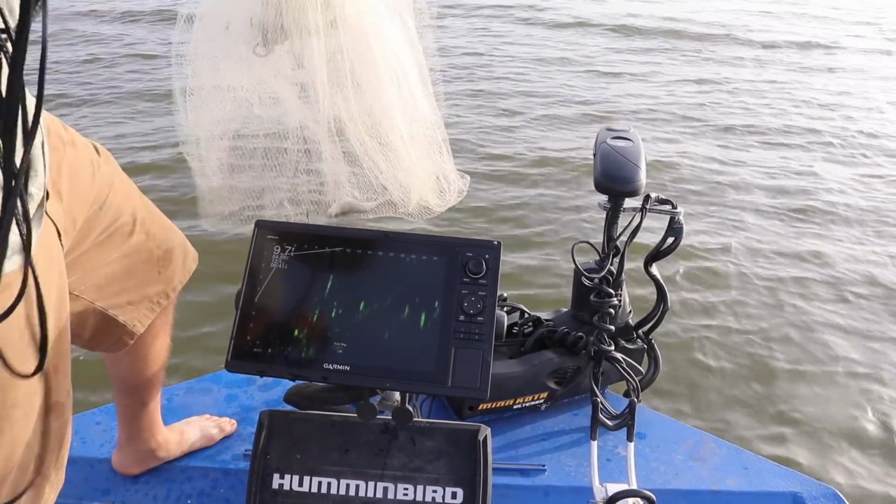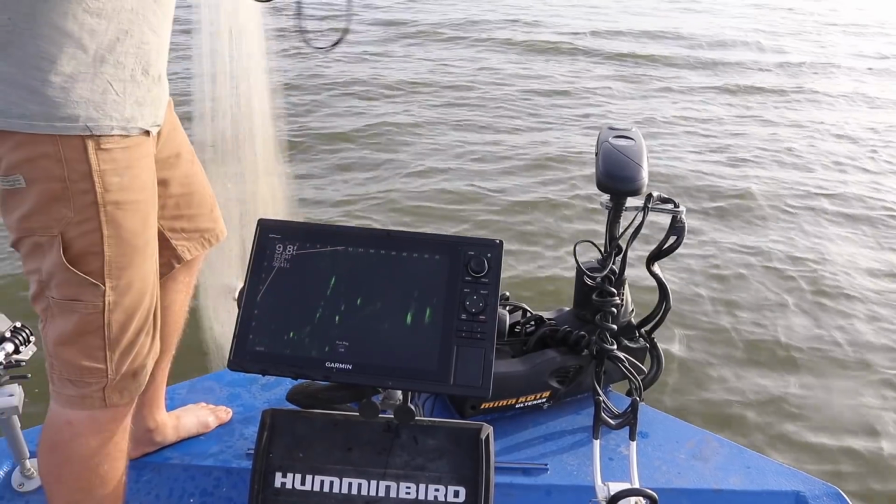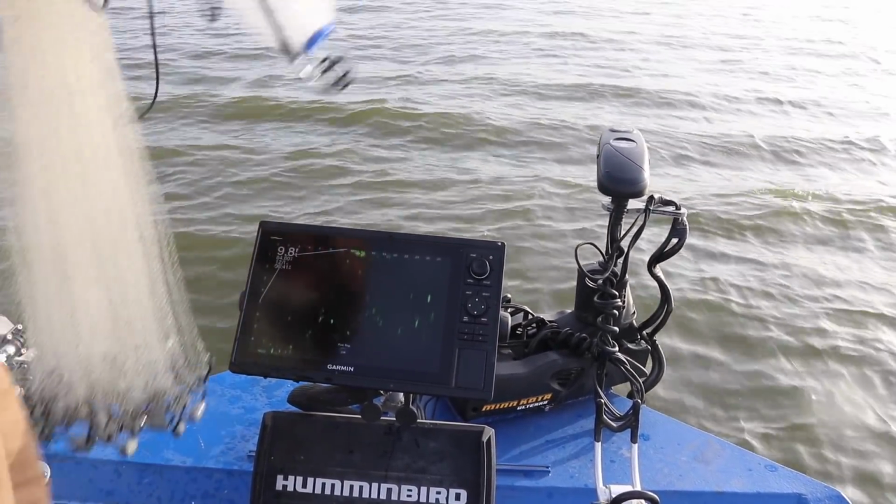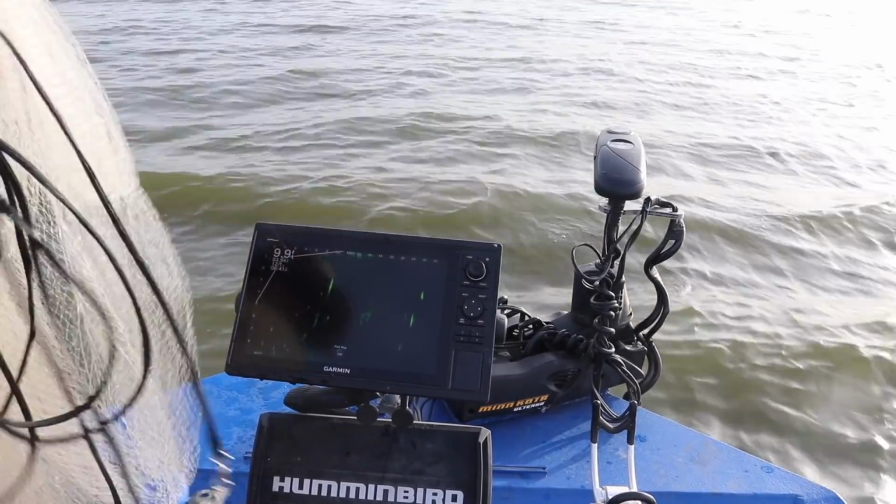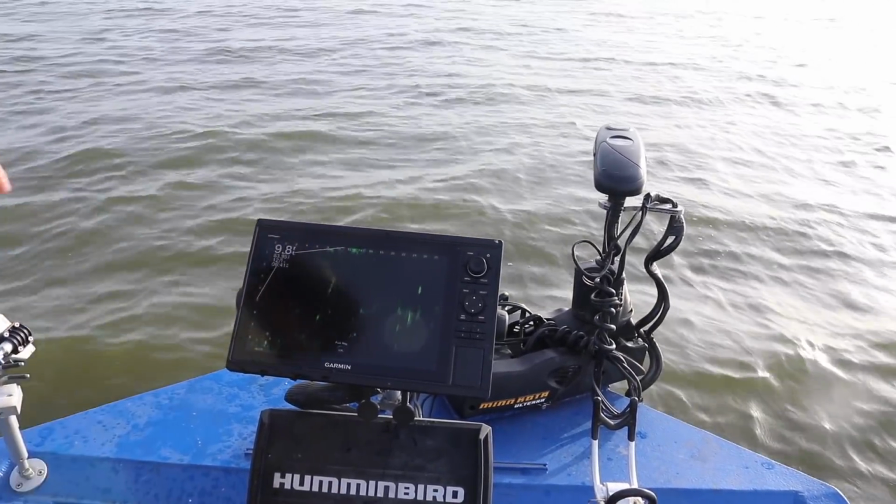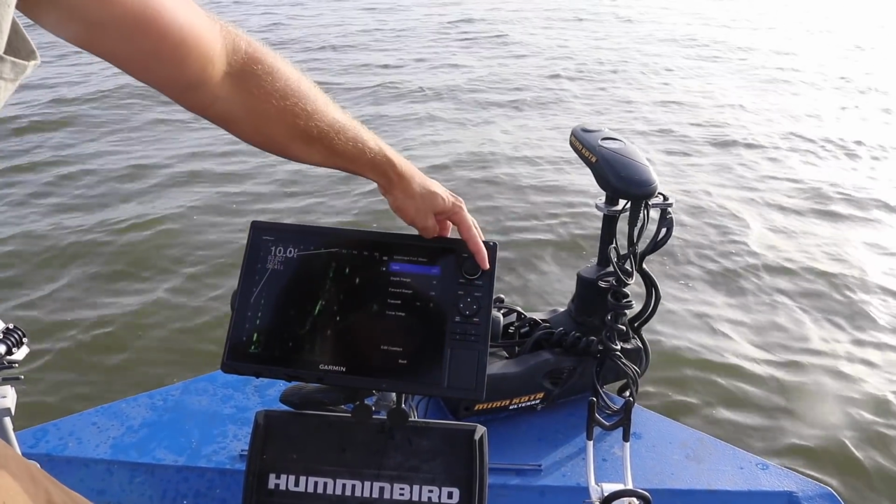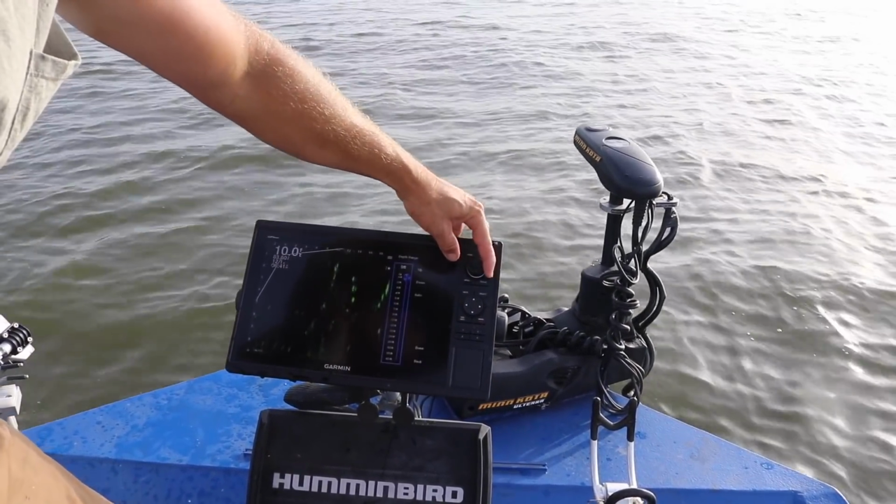All right, so there we go. You can see I got half a dozen or so in that throw. Didn't quite get thrown on the top of the school just because I got this camera here. So let's drop out a little deeper. I've got my range now.